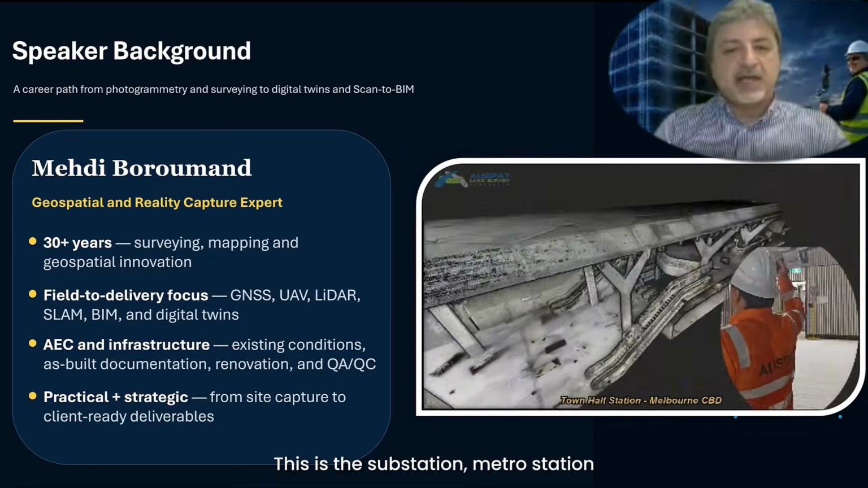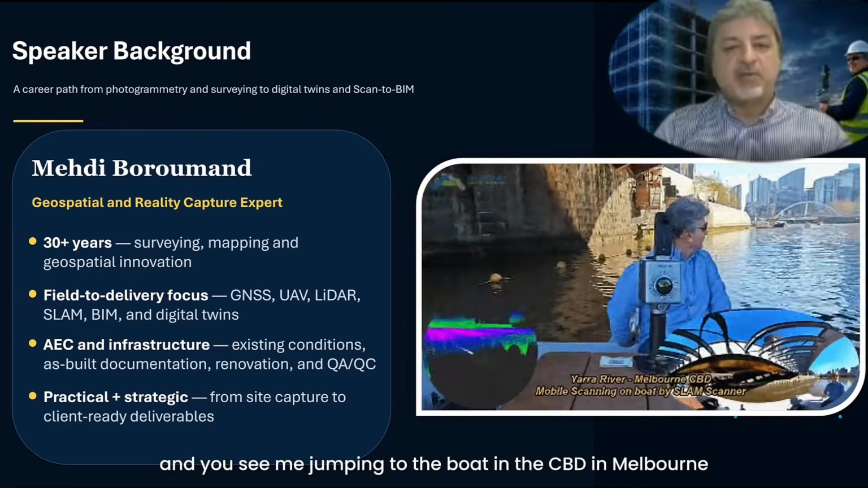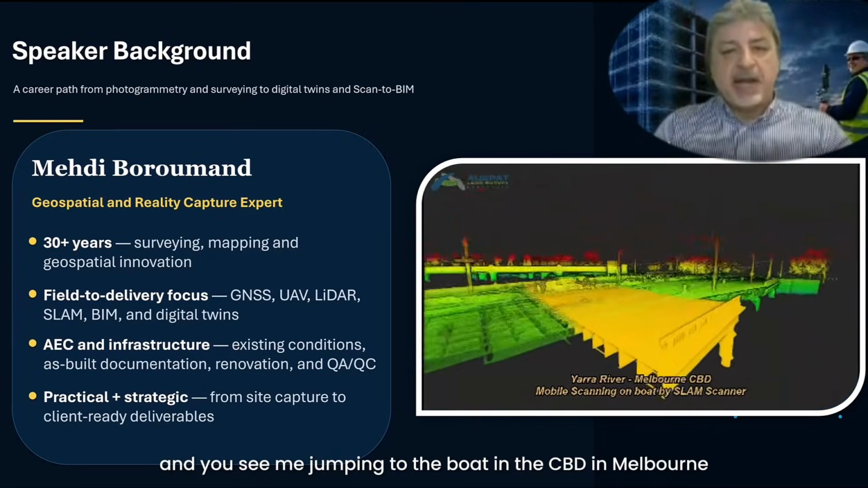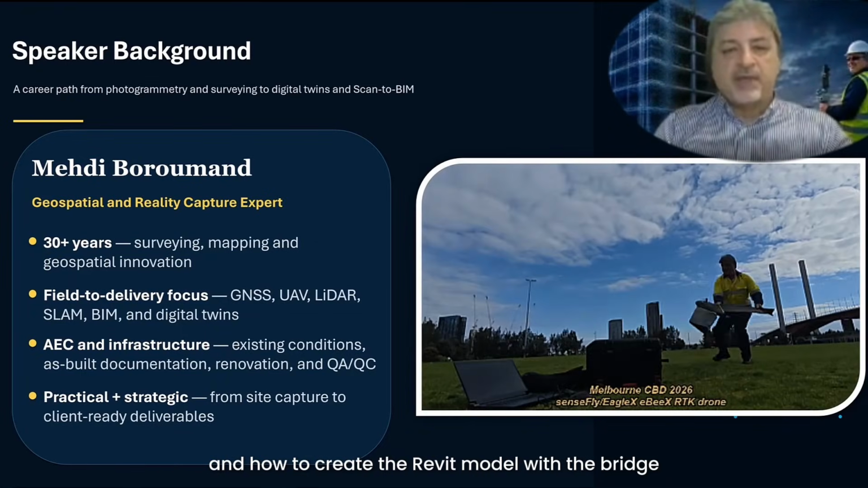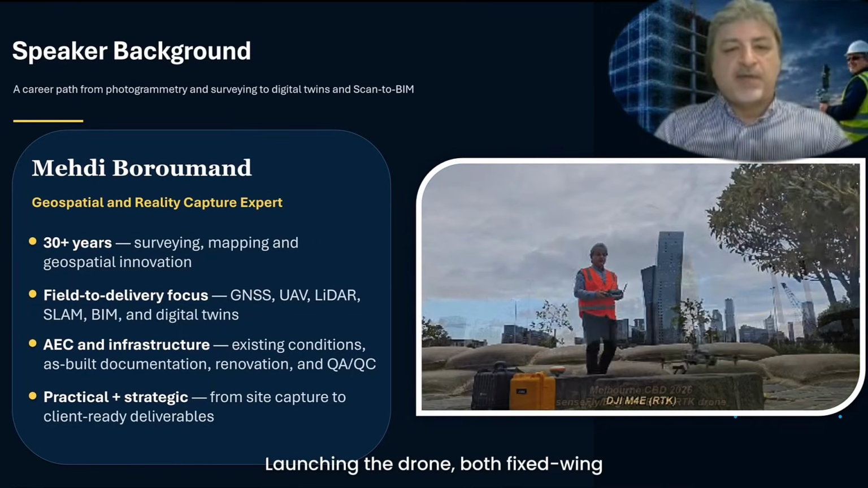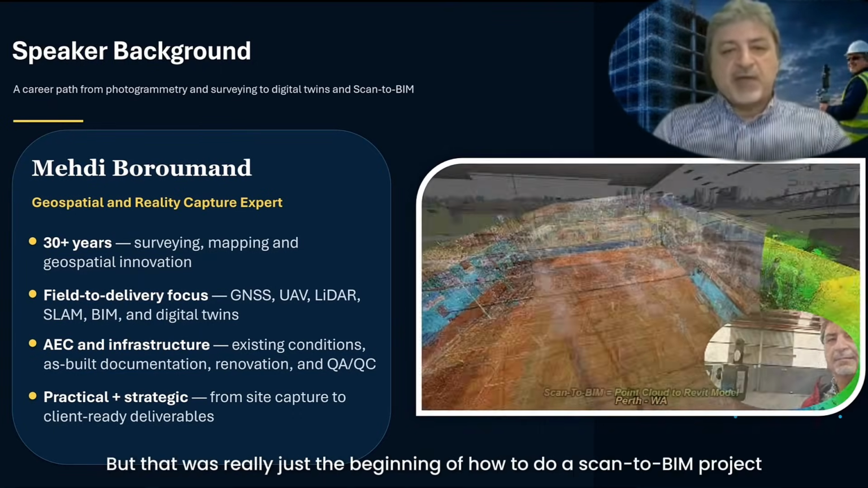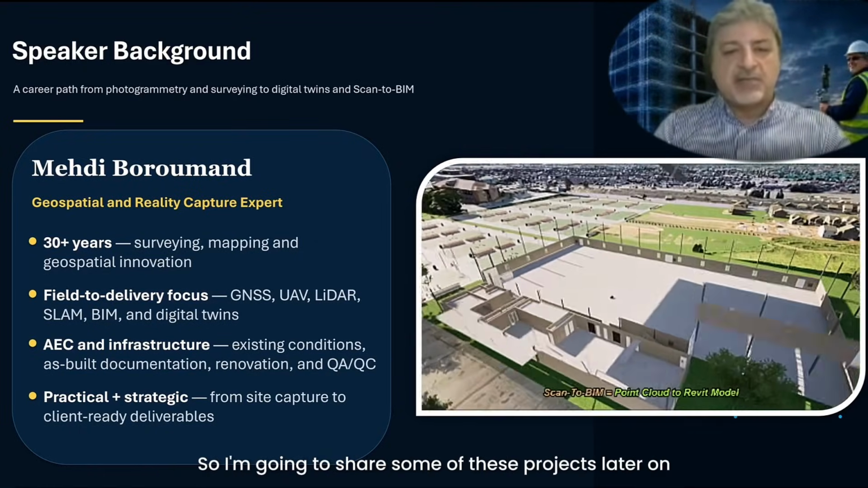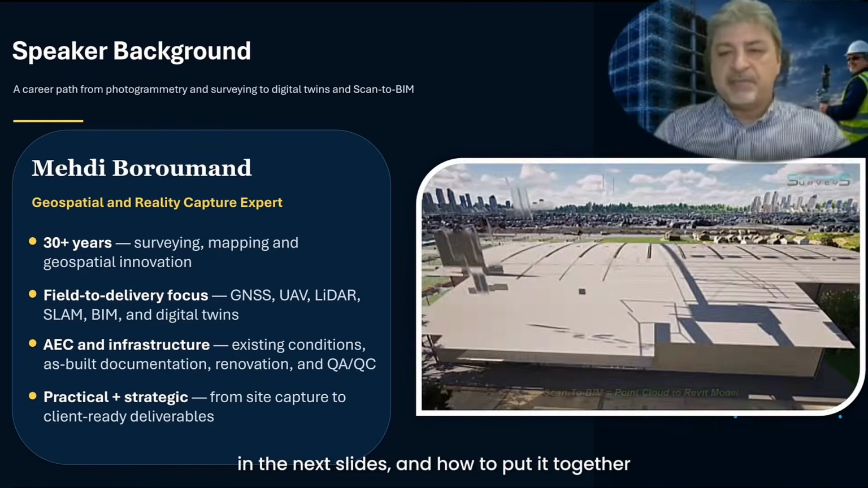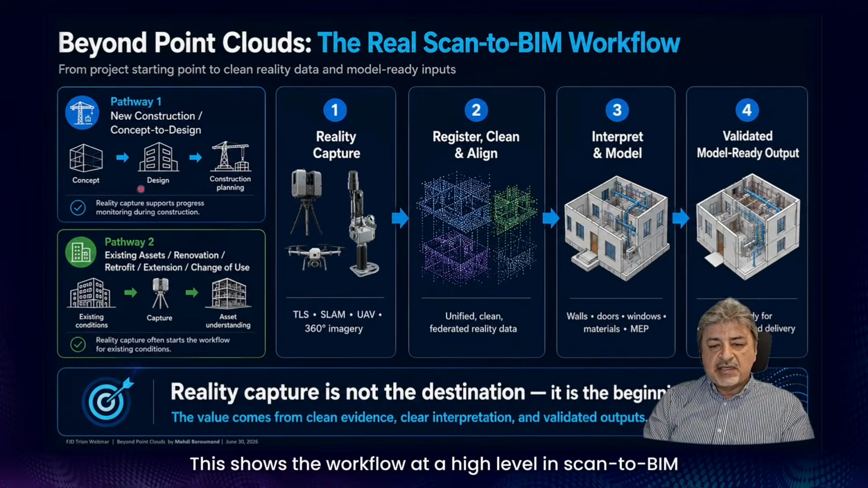This is a metro station, and you see me jumping on the boat in the CBD of Melbourne, and creating the Revit model with the bridge, launching the drone, both fixed wing and multi-rotor, in Melbourne CBD. But that was really just the beginning of how to do the scan-to-BIM project. I'm going to share some of these projects in the next slides, and how to put together. This shows the high-level workflow in scan-to-BIM.